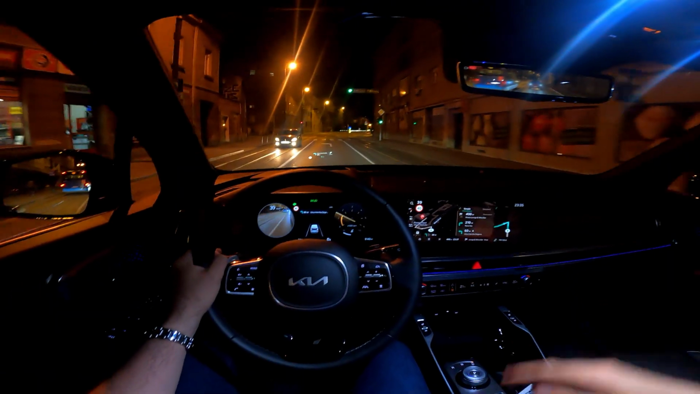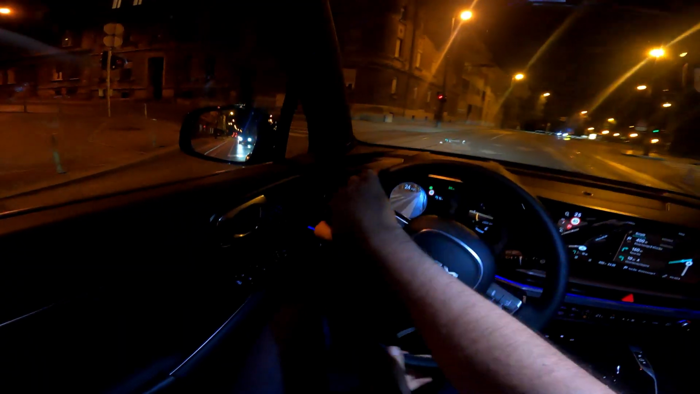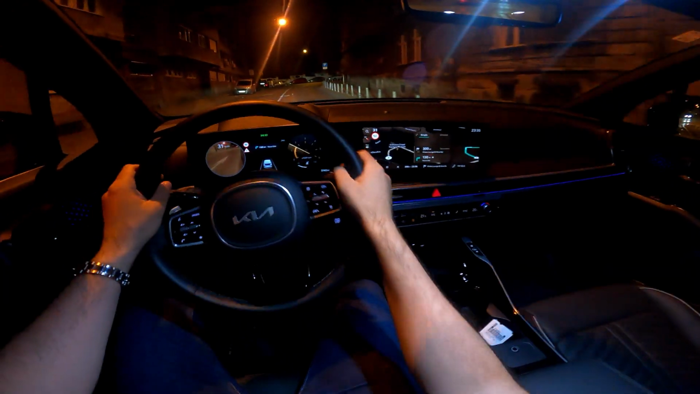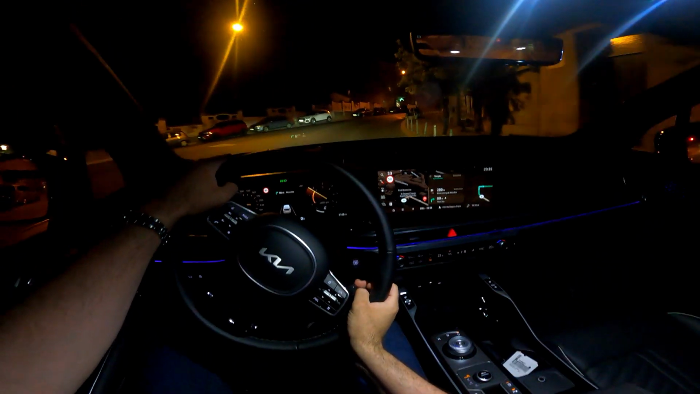This car does have the panoramic sunroof. So let's open it, as it is very hot outside today, thankfully, around 24 degrees.